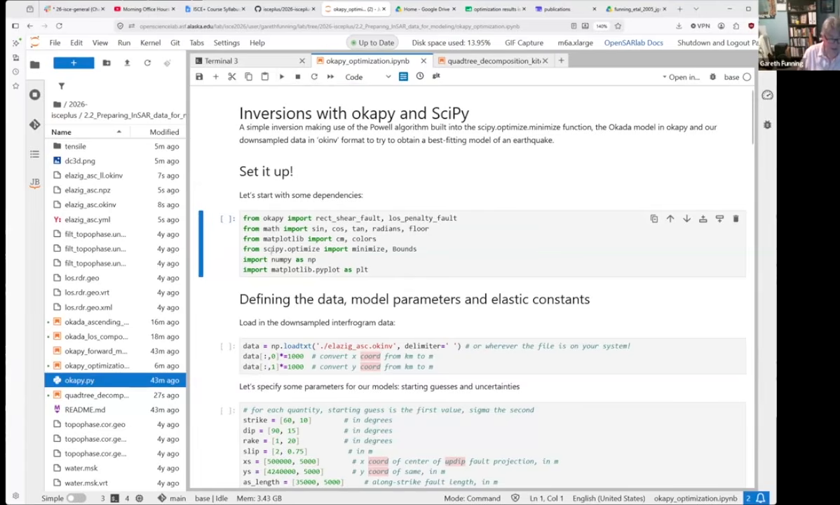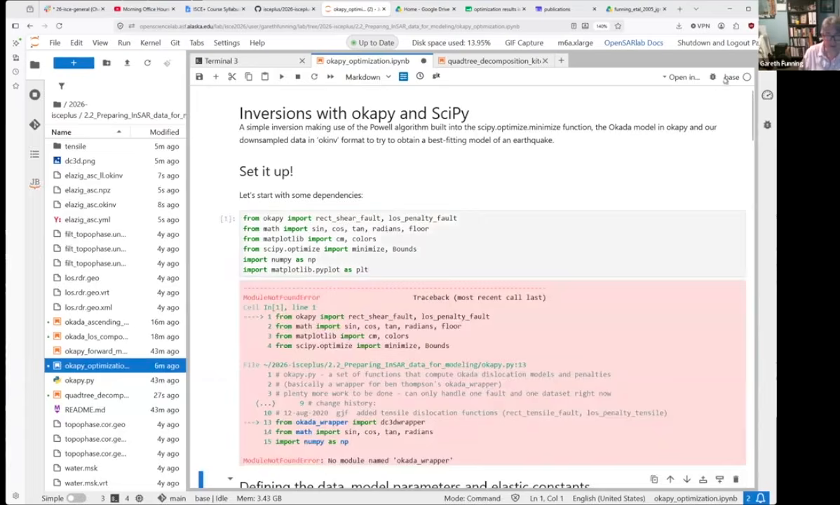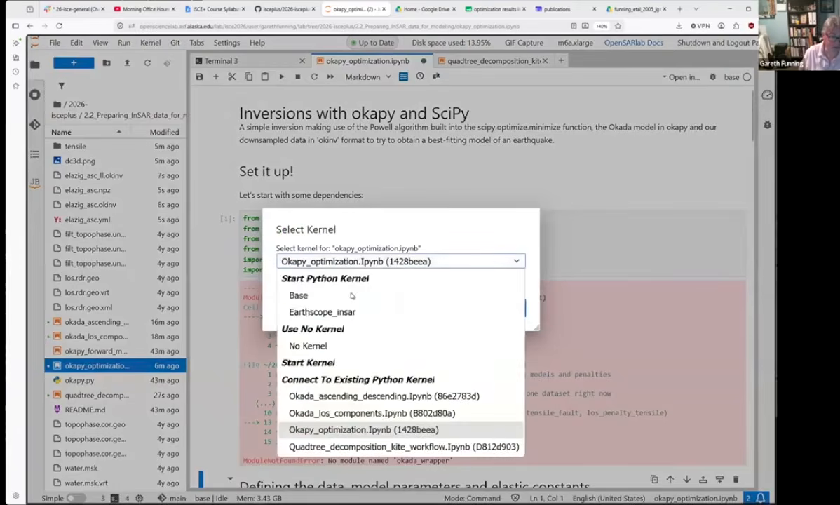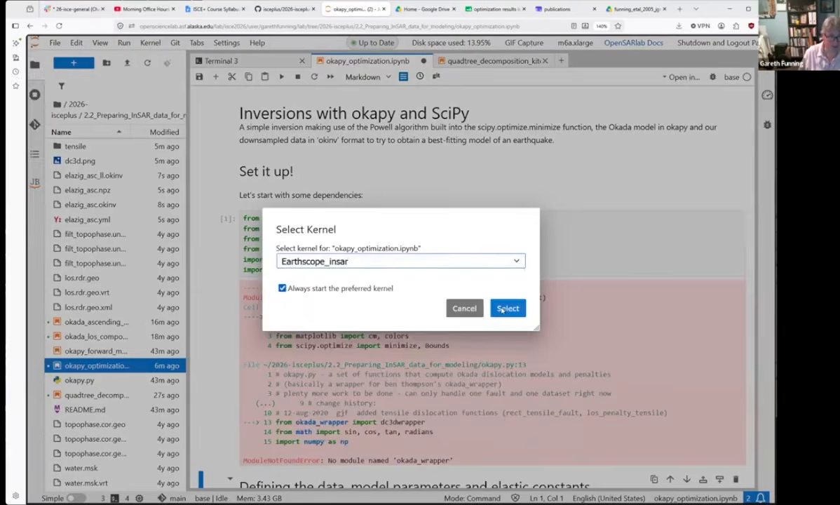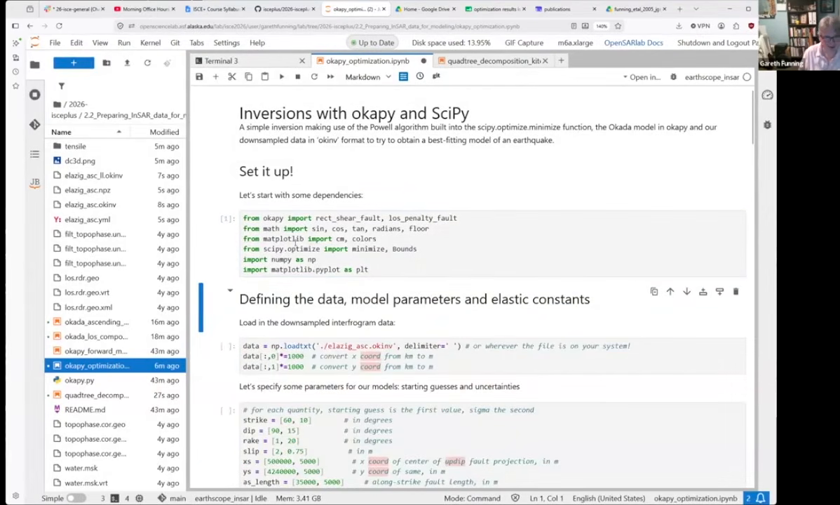Anyway, we're going to import that. We're going to import some math and some other things. We're going to import some SciPy optimization routines. So we're actually going to try and model this earthquake using nonlinear optimization and some plotting. Okay. Whoa. Always remember to use the right kernel. So when I do that, it's not going to complain. Good.